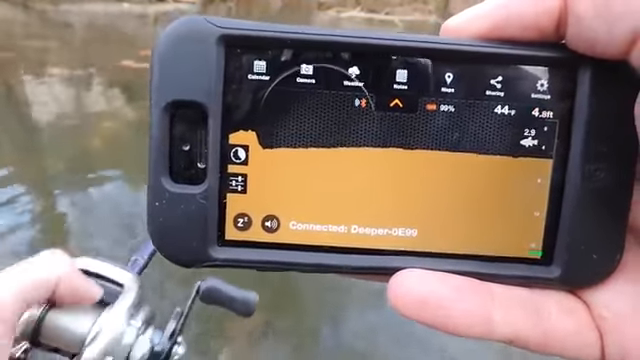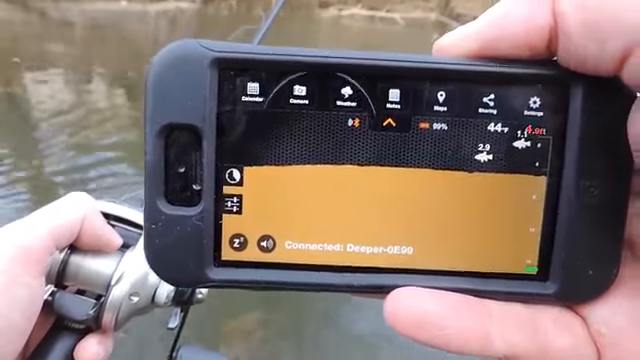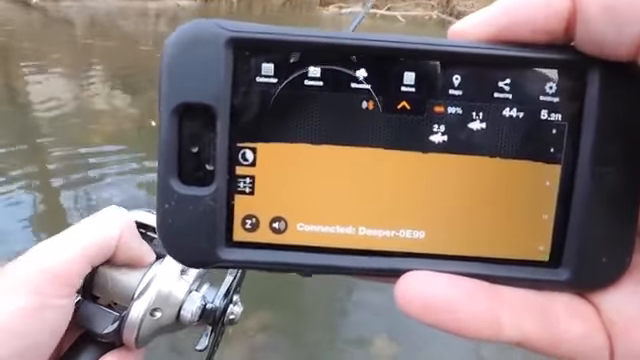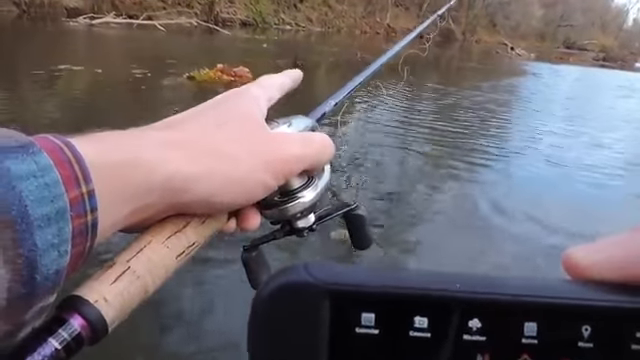And I can just let my line out continuously. There we go, right at the tip of the laydown, fishing 2.9, and another fish in a foot of water. That one in the foot might be a smallmouth. Smallmouth are pretty aggressive right now, and my Deeper is just right out there.